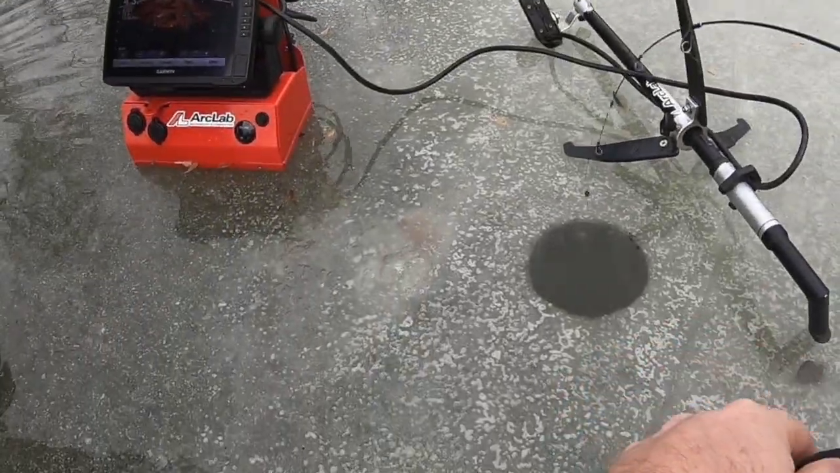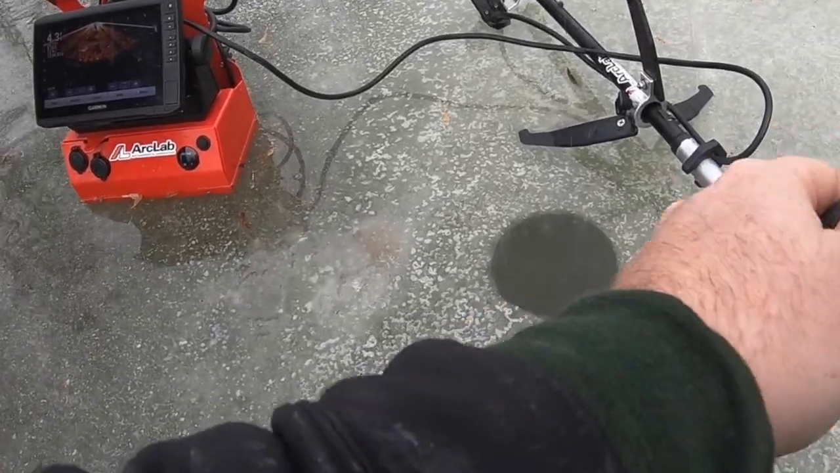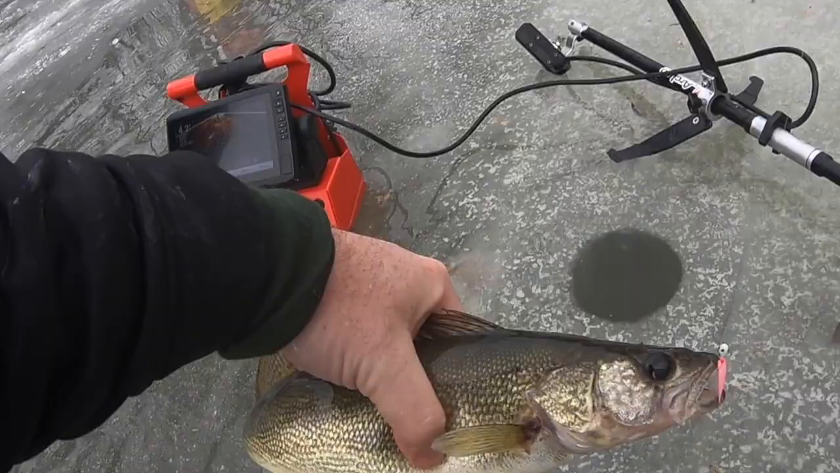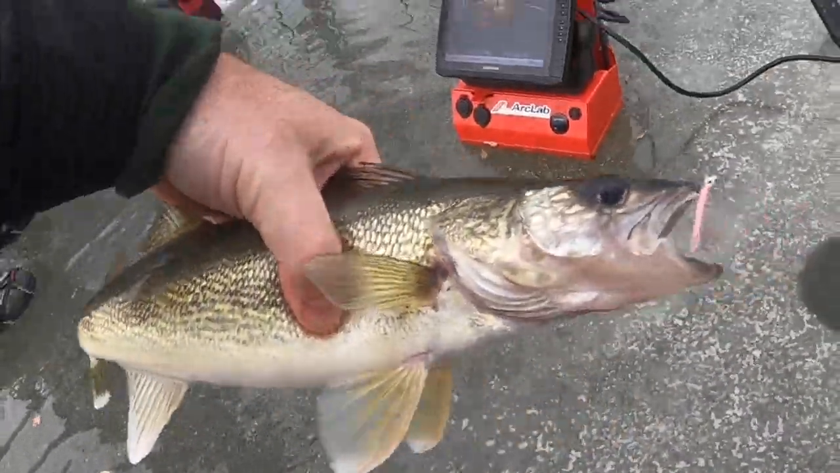Guys, I didn't have my camera on, but I just hooked up with a walleye. I was just able to turn the camera on here. Get this walleye up. Let's go. Yes, dude, check that out. You see I'm kneeling in like 2 inches of water here. Look at that walleye, guys.